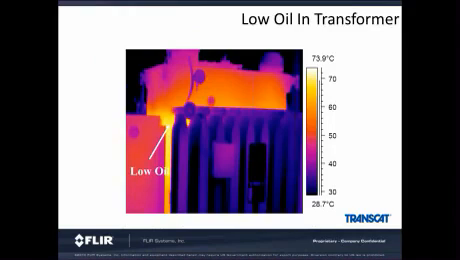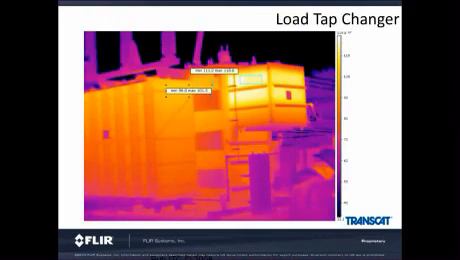On this transformer, we can see that the oil level is below the radiator tubes. Therefore, the transformer is not getting the proper cooling. Oil is not flowing through the radiator tubes and therefore not cooling down and then not returning back to the bottom of the tank. This is another situation where over time, excessive heat will shorten the life of the transformer.